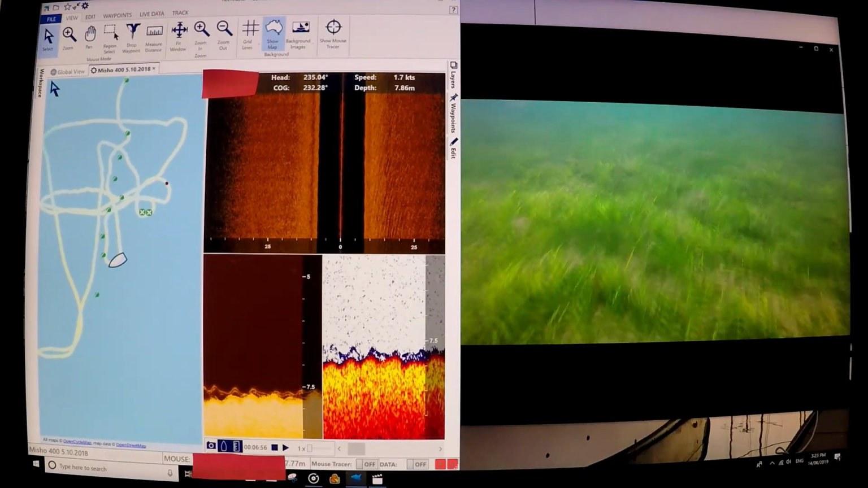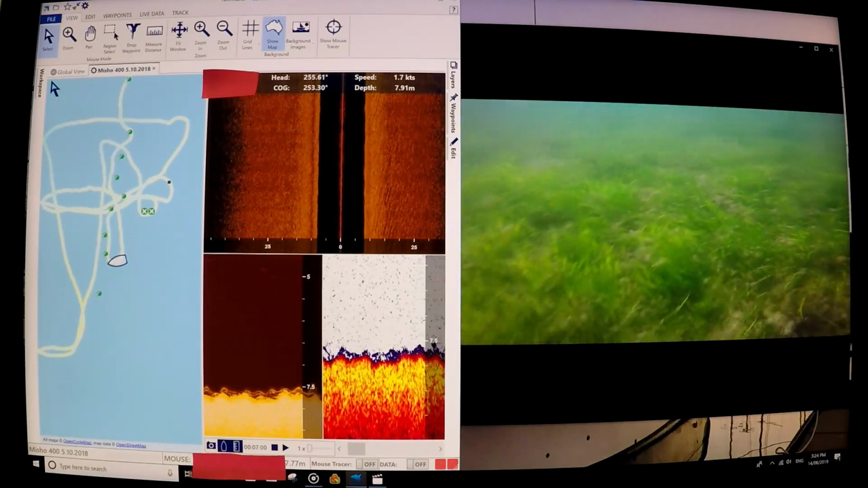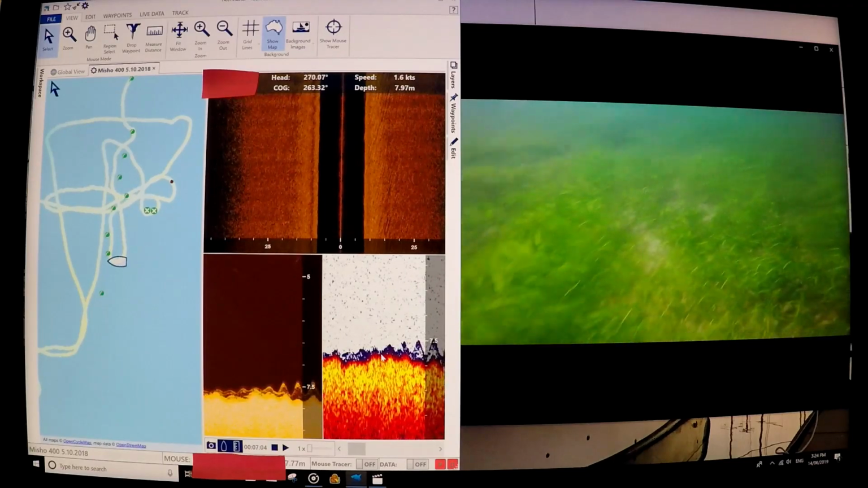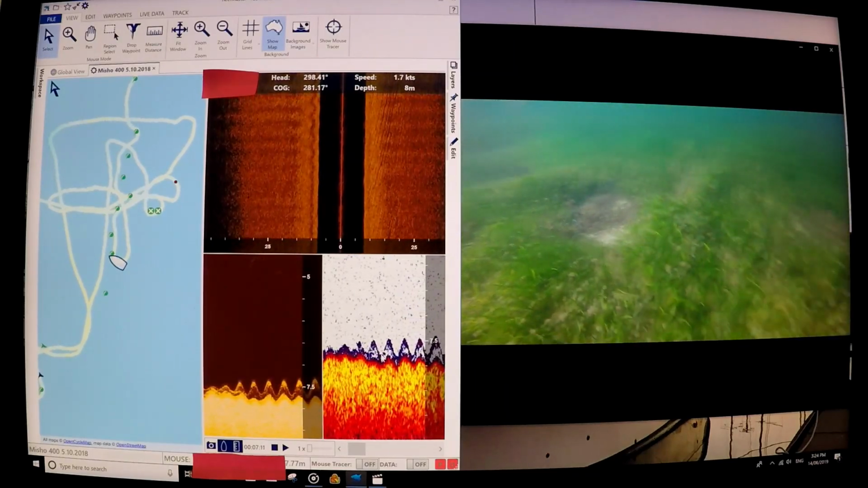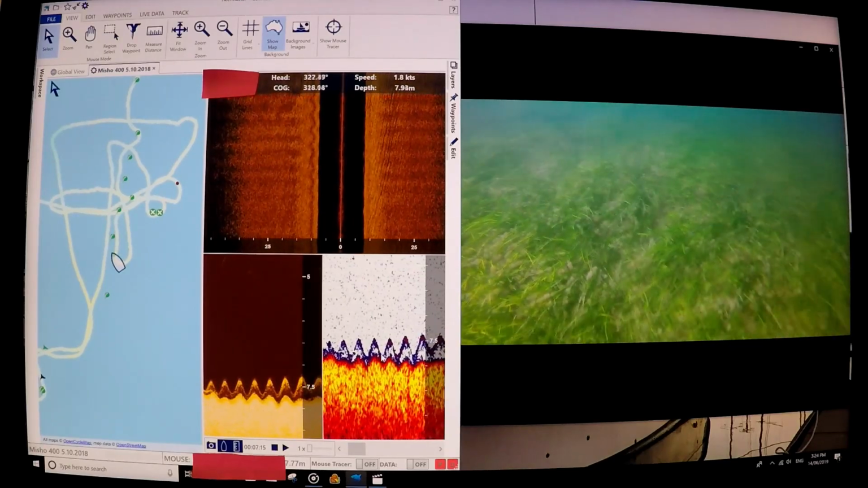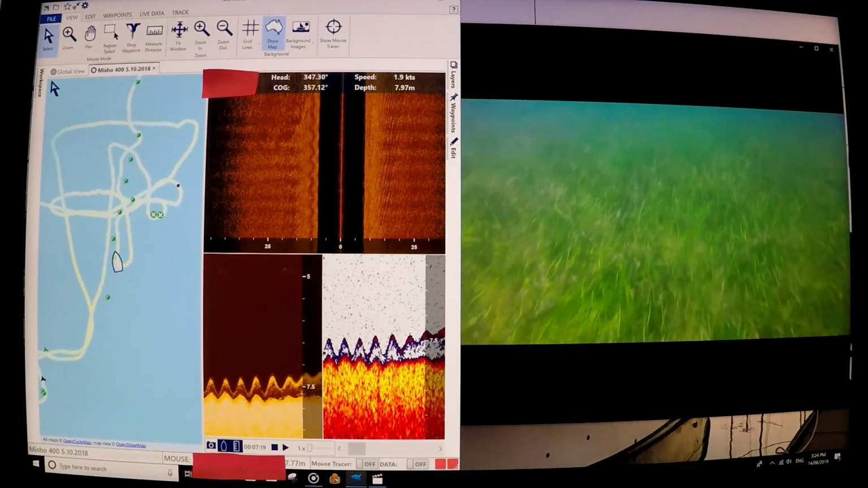So it gives you a good idea of what you can see on the sounder and how high fish are off the bottom, and you can see lots of things. So what we're going to do now is we're turning starboard, just about to come up onto the reef again. Remember, there is a lag between what you're seeing on the video footage.